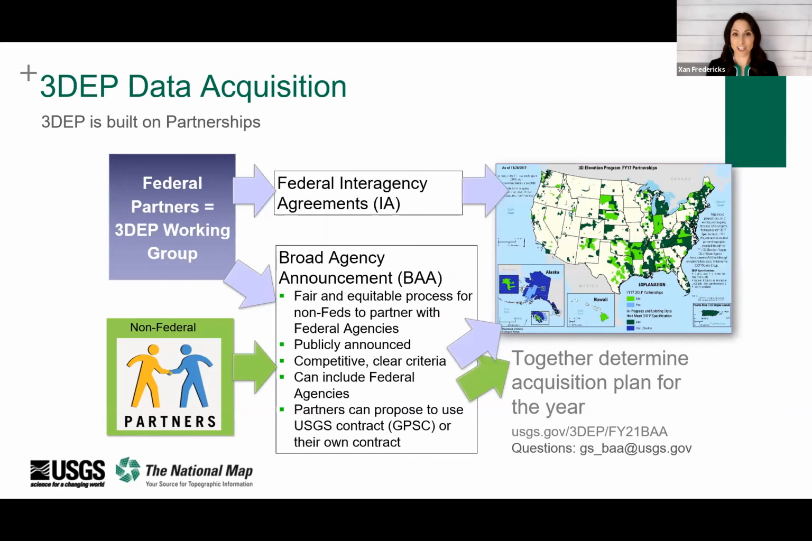USGS and other federal agencies can use interagency agreements. And then the broad agency announcement is the vehicle for soliciting partnerships from non-federal partners. It's a fair and equitable process that allows state, local, tribal, even private organizations to propose data acquisition projects.